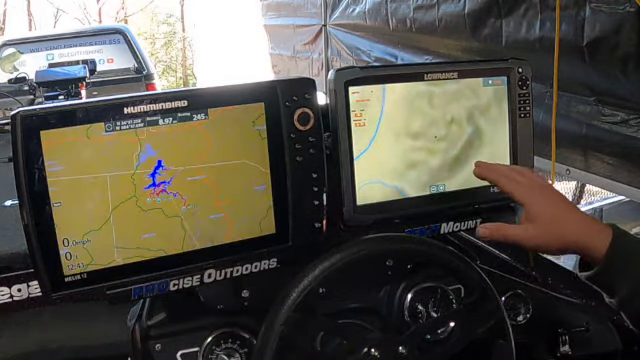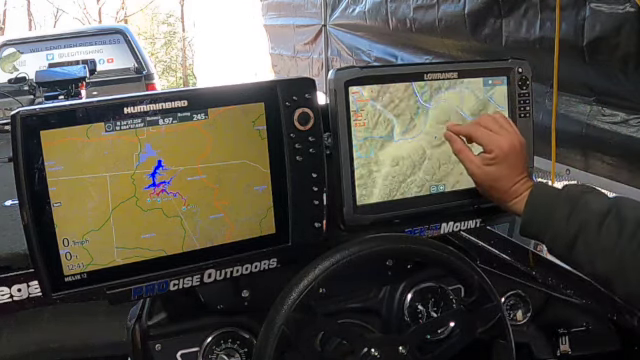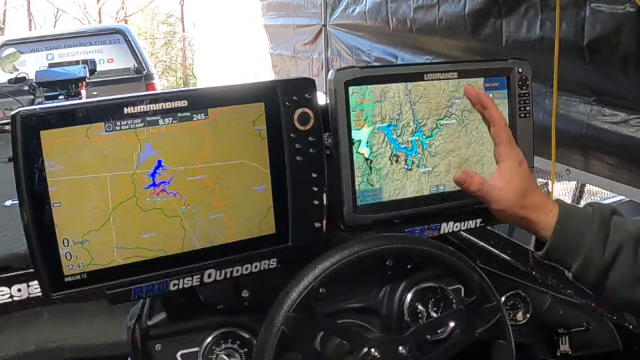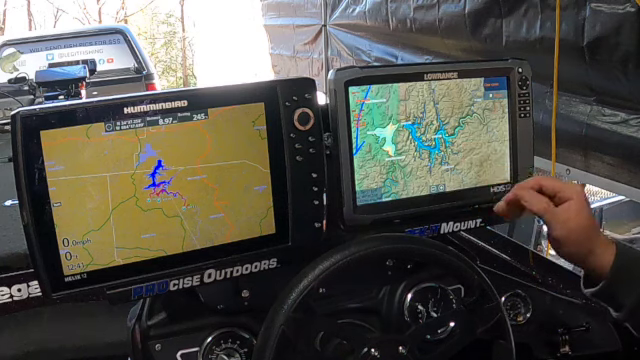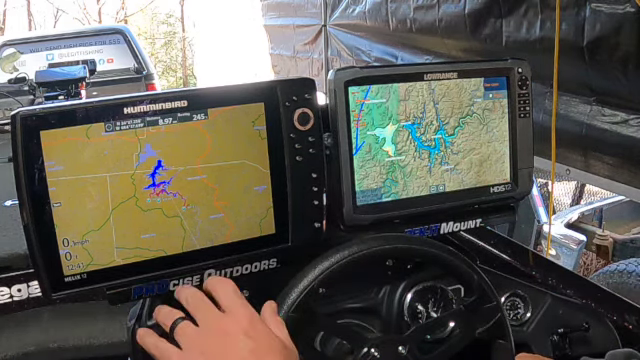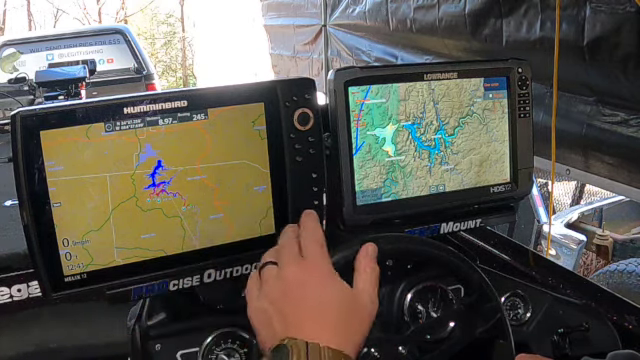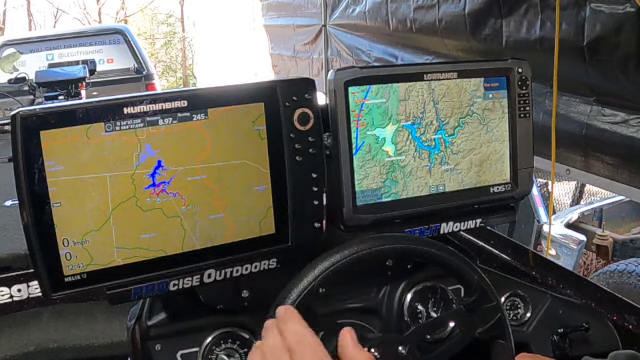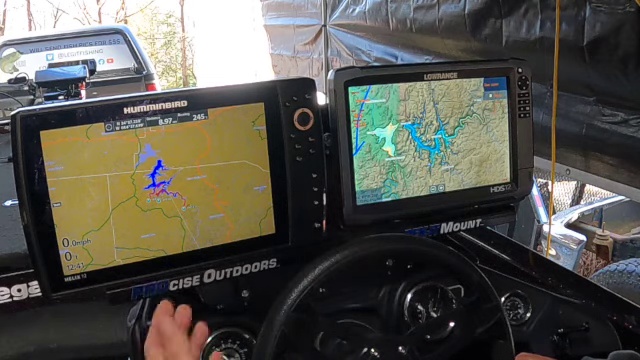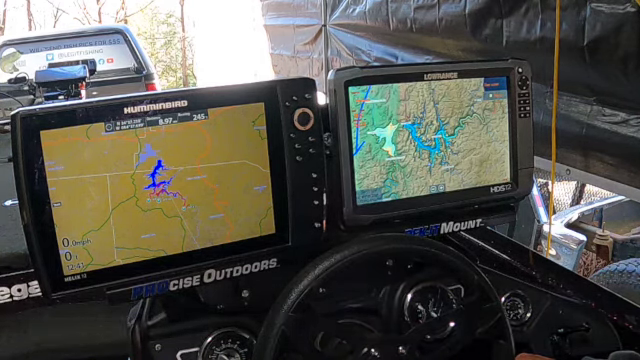I have not figured out a way to do that on this Lowrance. Usually I just have to zoom out and go and find what lake I want. Now, for doing a pre-trip to Eufaula, it was great to be able to pick Eufaula Lake in the Humminbird and sit here and be able to look at a detailed map of how the lake was set up. I could see all the shallow spots, I could see stump fields, I could see all of that.